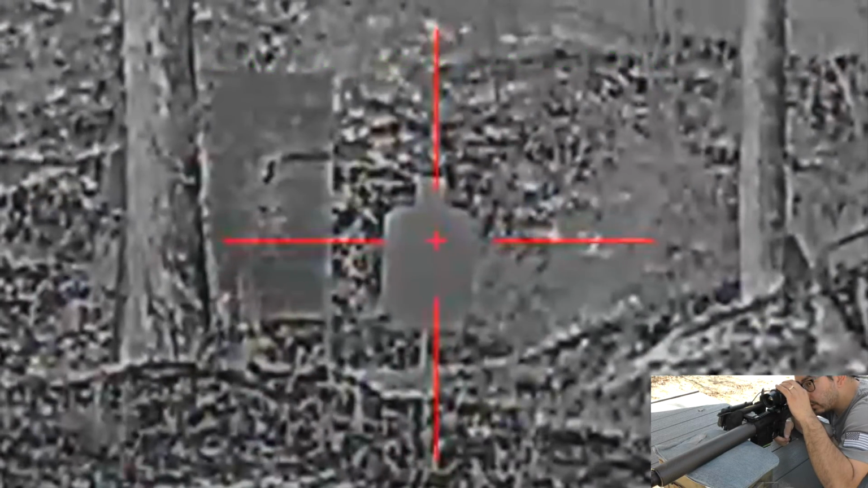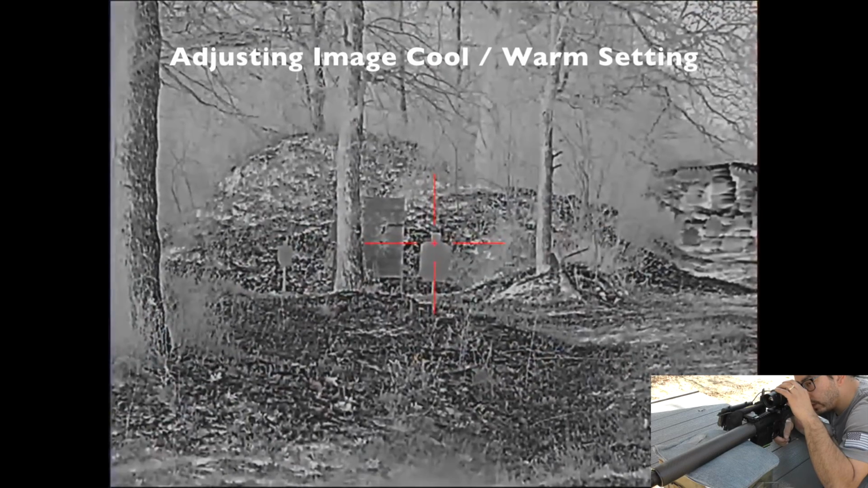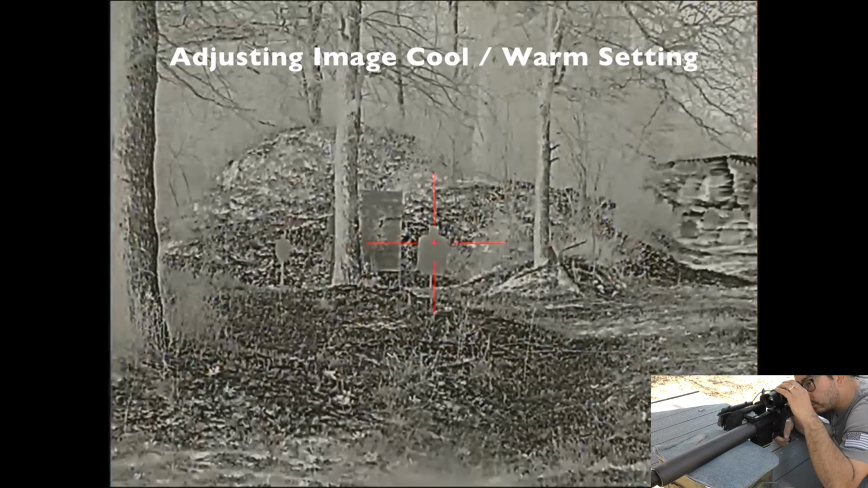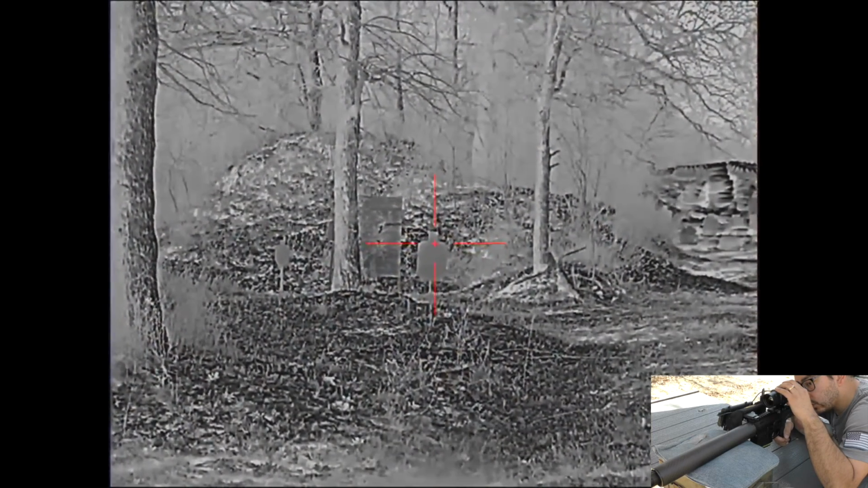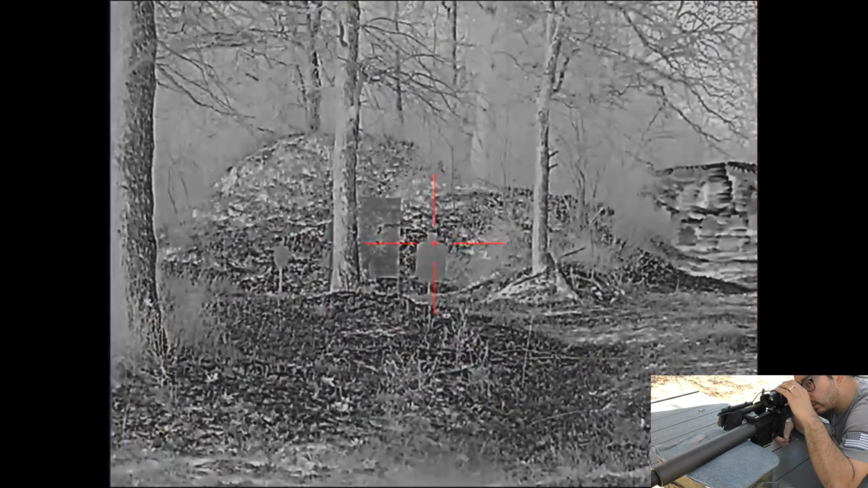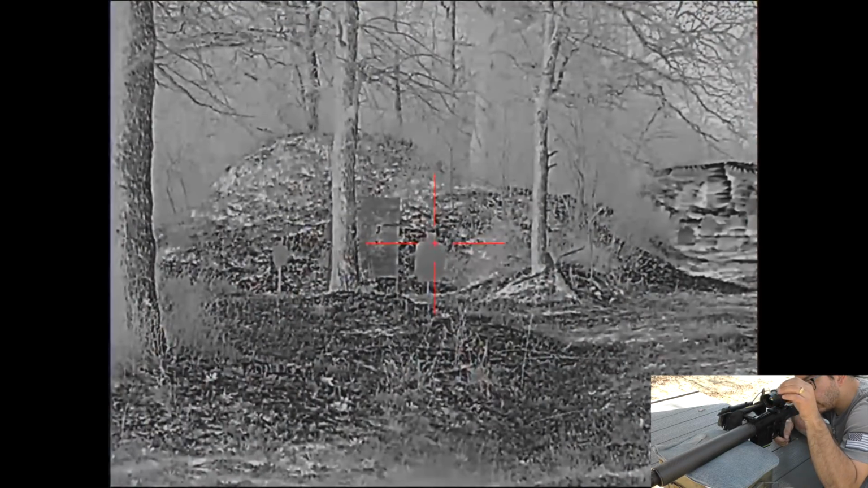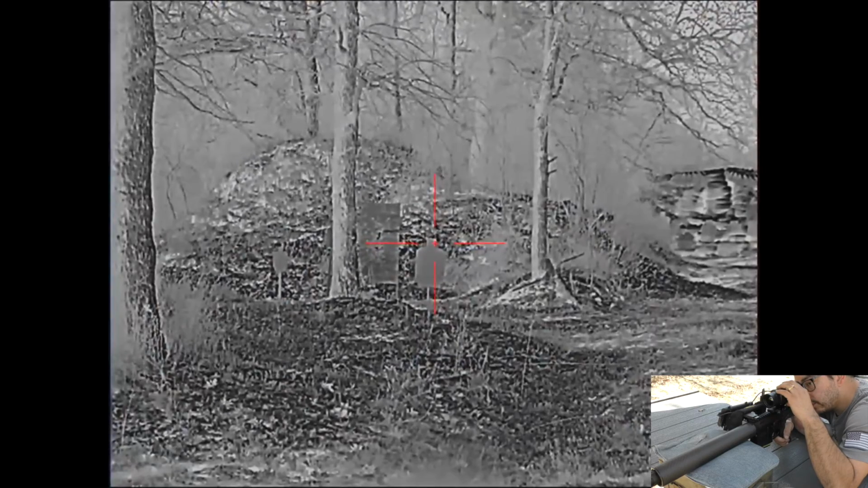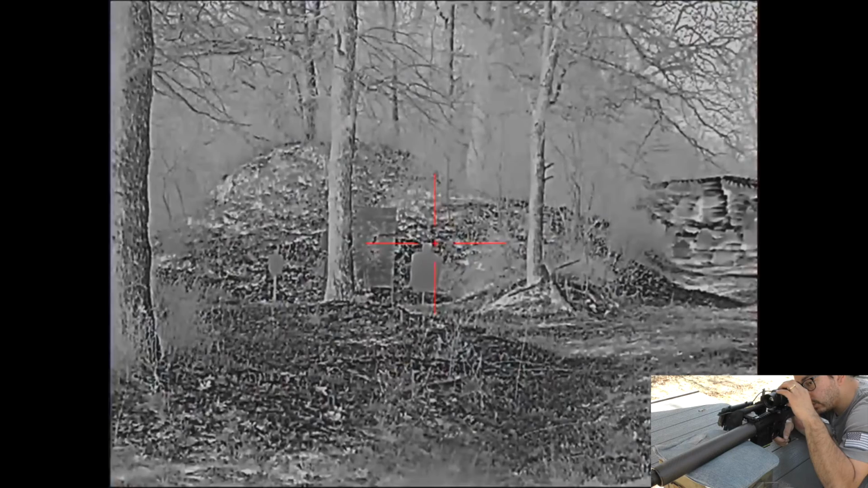All right. Good enough. This does have cool and warm settings, so right now I have it on cool. Watch what happens when I change it to warm. So it just changes the overall hue of the image. Back to cool. I'll leave it at cool, and then I want to go and check my zero coordinates and make sure I'm starting from scratch. So up, down, left, right is 0.00 inches. So I should be at true center, ready to zero.